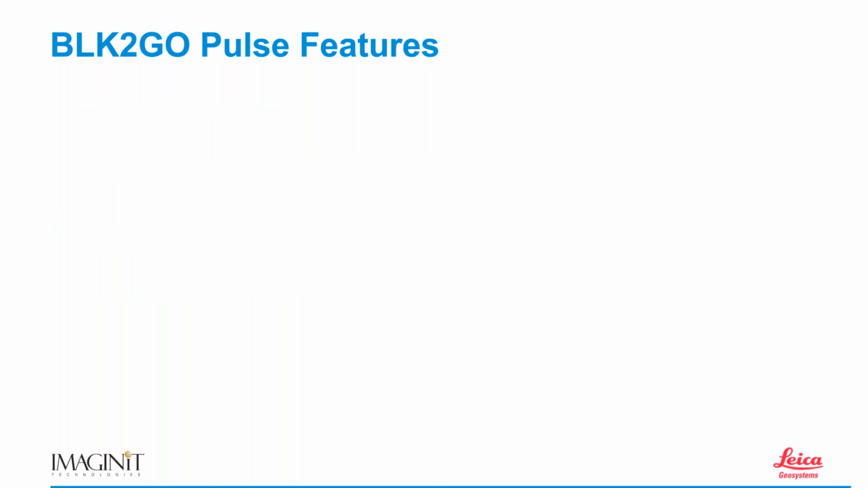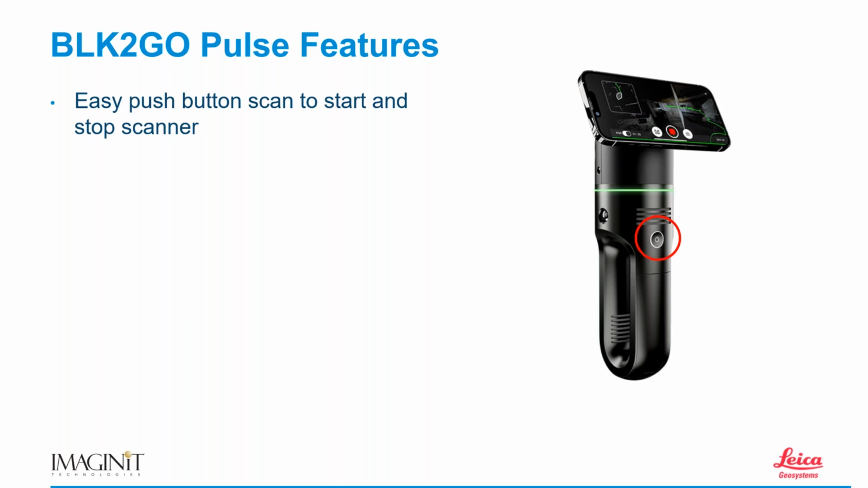And so let's talk about some of the features. All right. First up, easy push button scan to start and stop the scanner. You can very easily take the scanner and push that button right there and simply start the scan. Now, what I probably should have done on this graphic was take a look at the phone that's hanging on the top of the scanner.